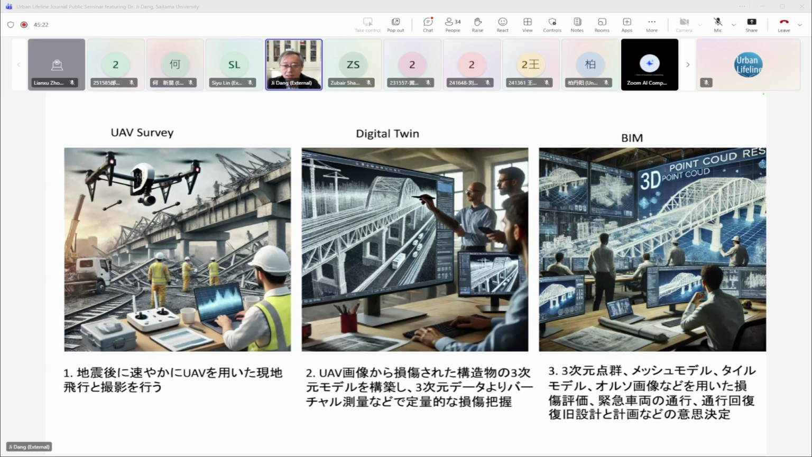The second one is to reconstruct the digital twin or 3D model so that we can measure the damage, compare the difference, and quantitatively evaluate how much damage we get. And the third one is to build a BIM model so that we can analyze and evaluate how much the damage will change the capacity of the structures.